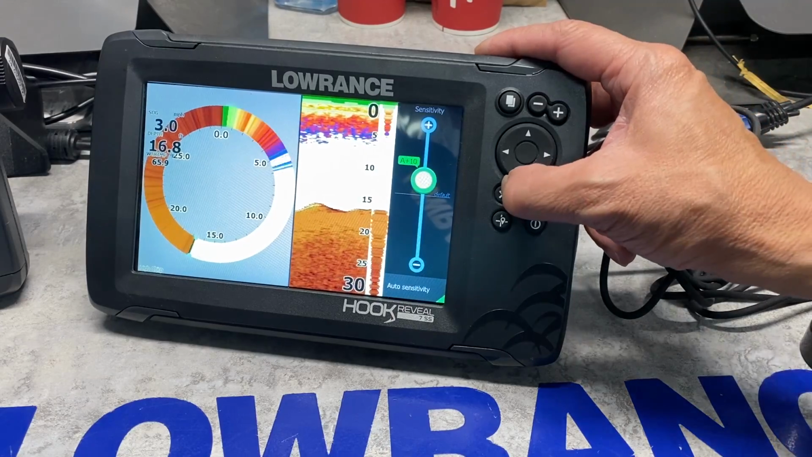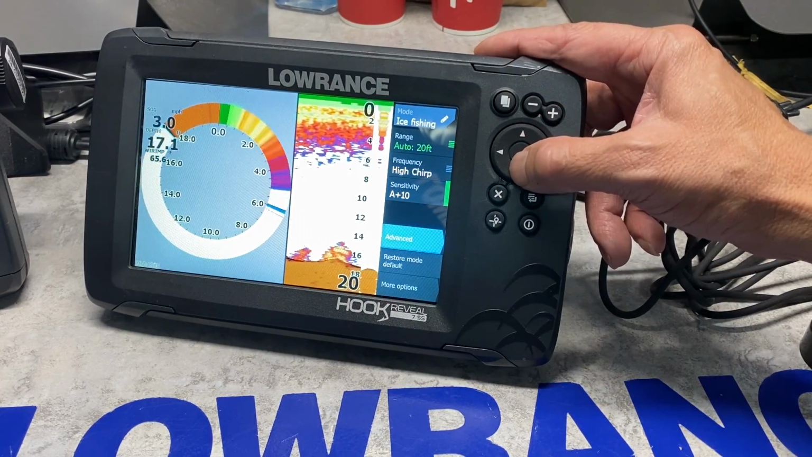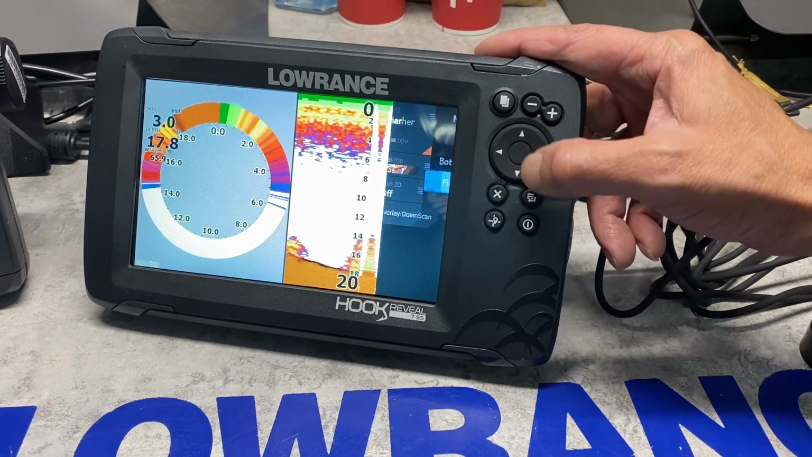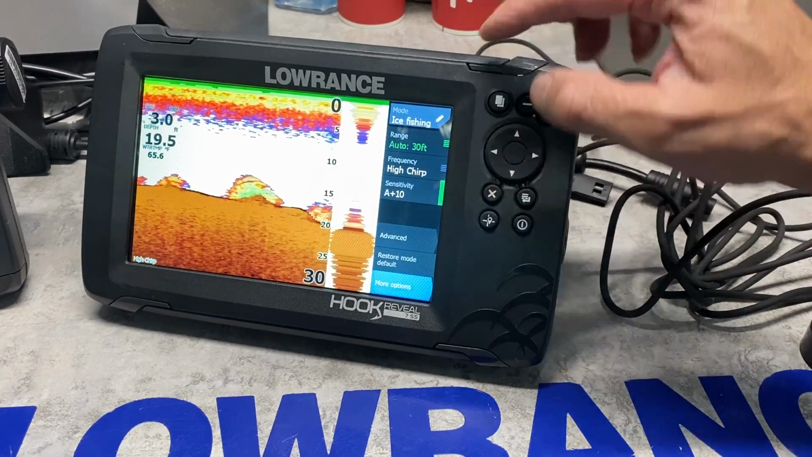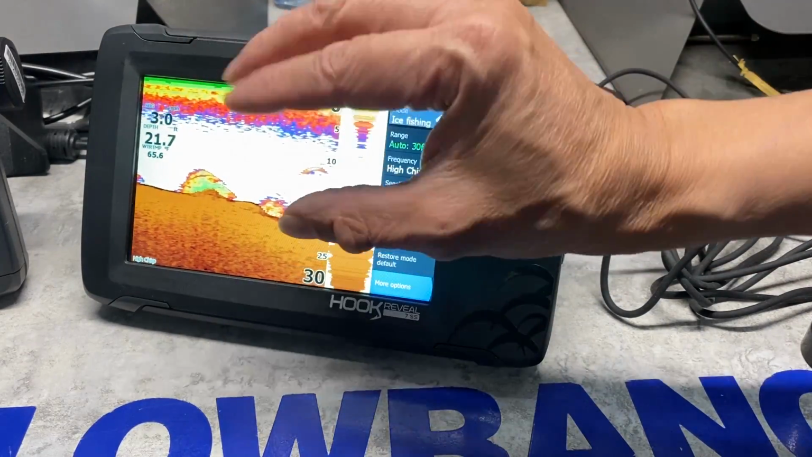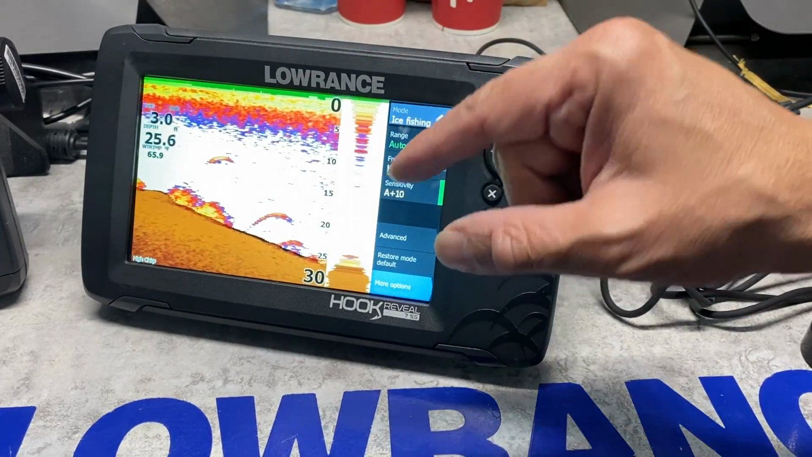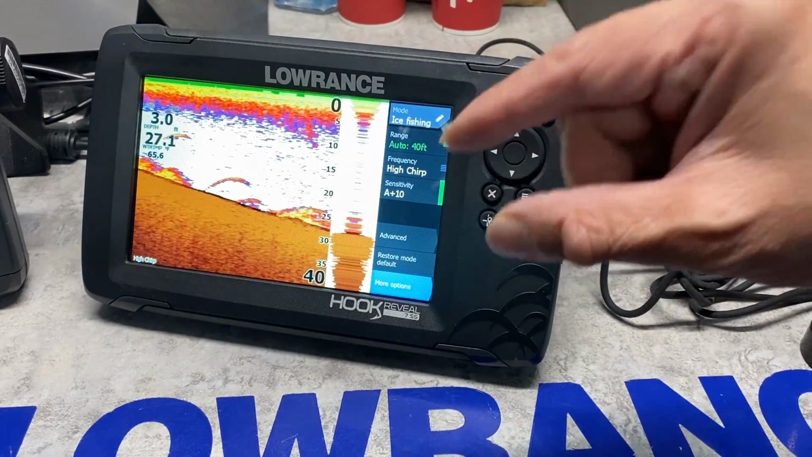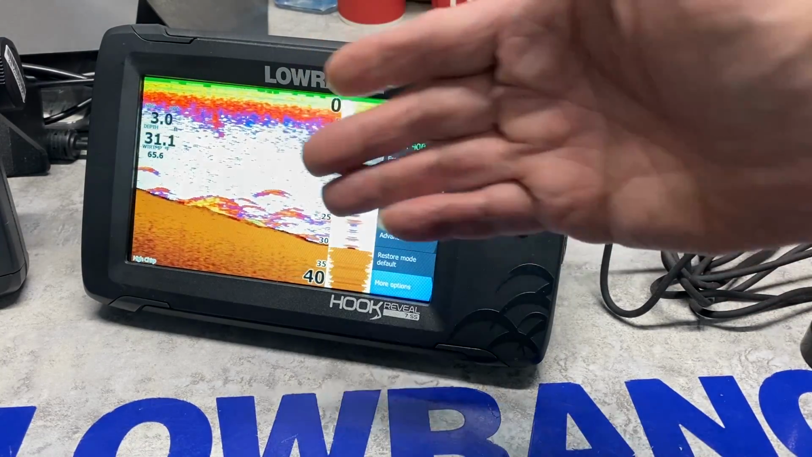So first of all, we're going to turn off the flasher. So we go back down to more options. We get rid of the flasher mode. Now we're going to see what type of fish. We're going to see the silt on the bottom. We're going to see the bait, the jigging of the minnow or the lure just above the blue line, which is your silt level. And that's what you want to see, and that's the whole idea of this system.